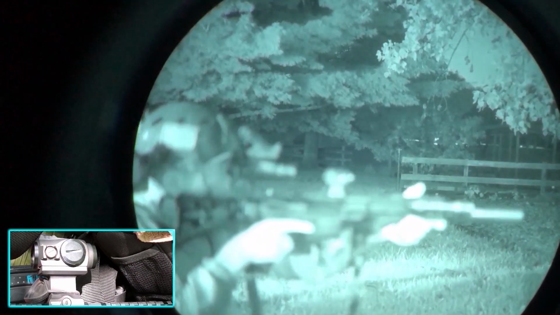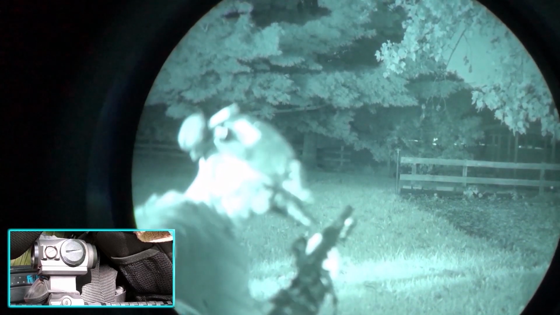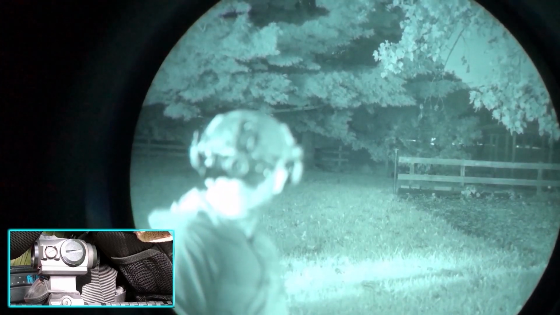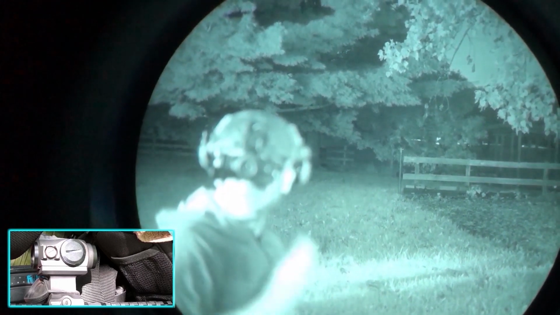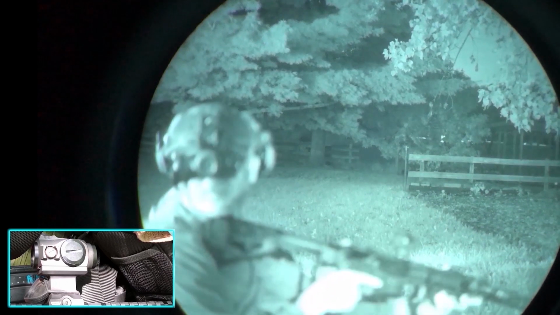There's the dot. The problem is you're getting a little bit of light refraction inside of the Holosun body, maybe because it's small. Let me try the stock back. Much better. Yeah, I'm actually seeing the LED emitter from inside the housing. I've had that too. Yep, reflecting into this from this micro Holosun. So that's the circle dot inside of this.